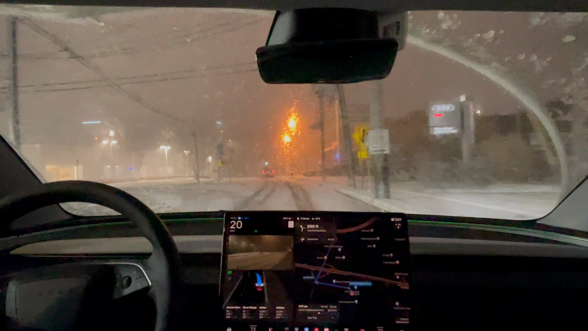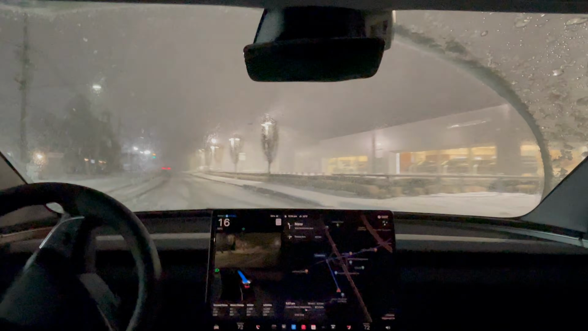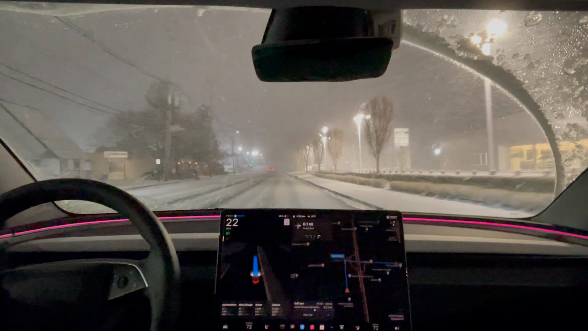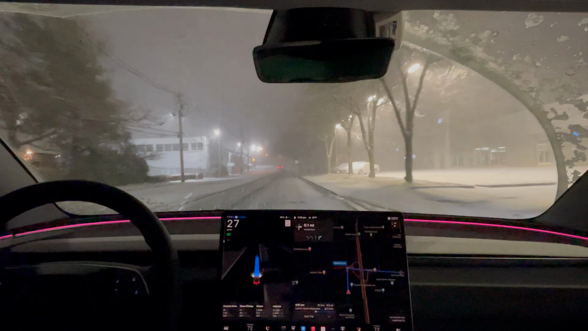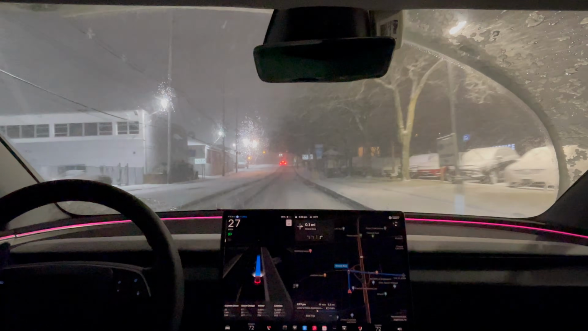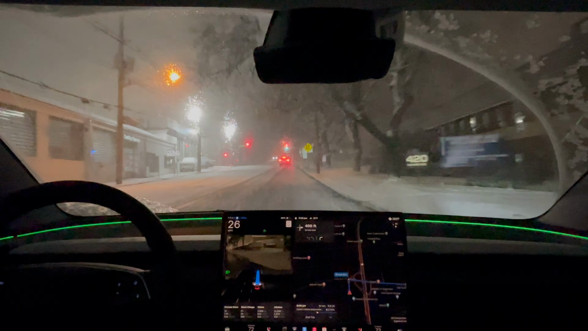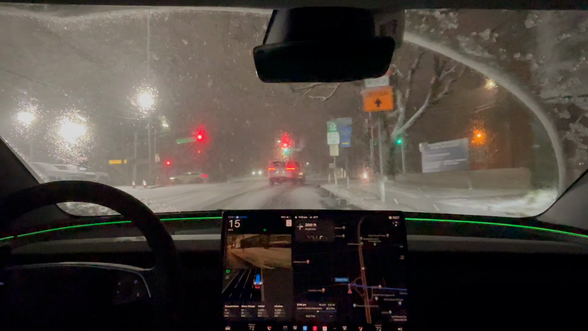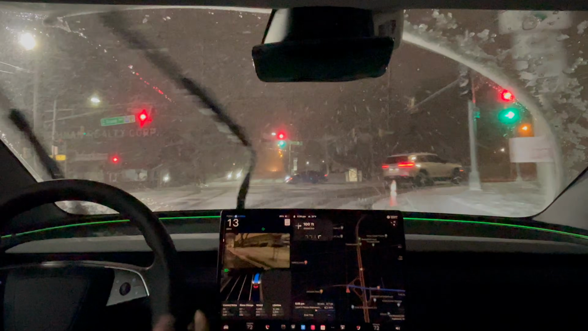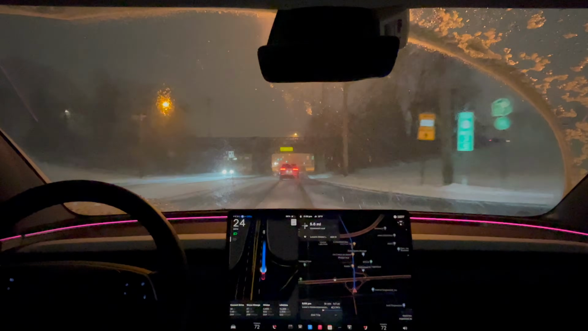Alright, need to make a left turn here. And, okay. Up ahead at the traffic light, had to make a right turn. Okay. Right.